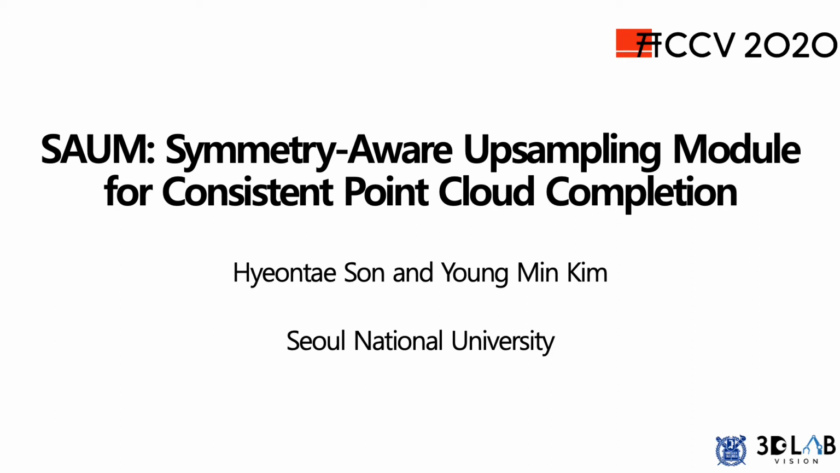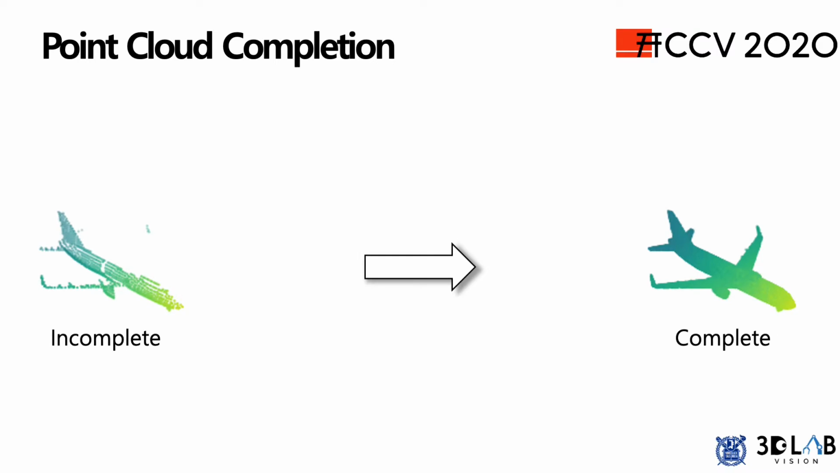We present SAUM, Symmetry-Aware Upsampling Module for consistent point cloud completion. We address the point cloud completion, which is estimating the complete point cloud given an incomplete one.